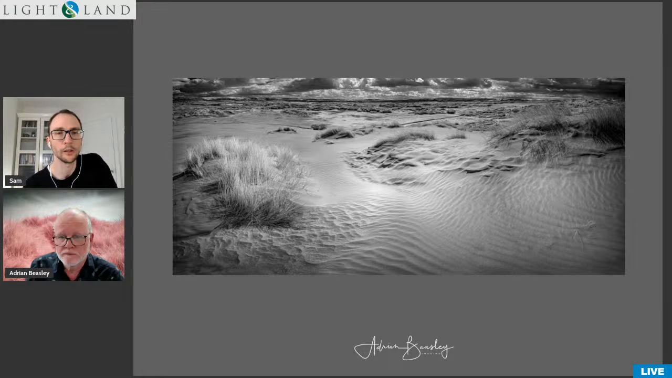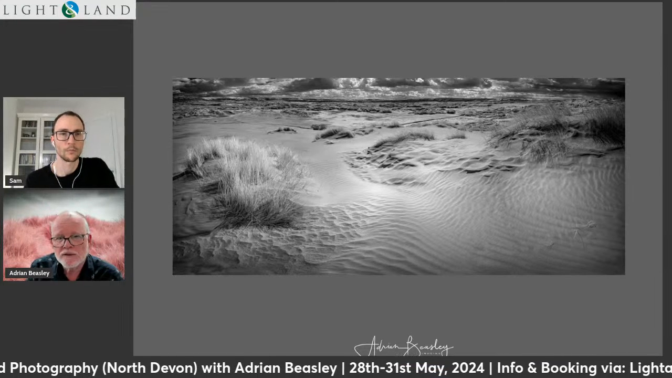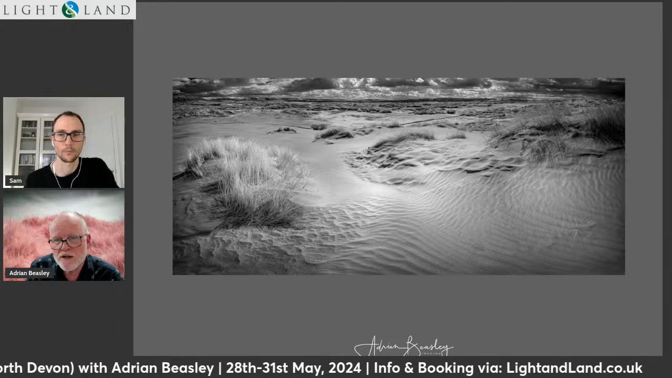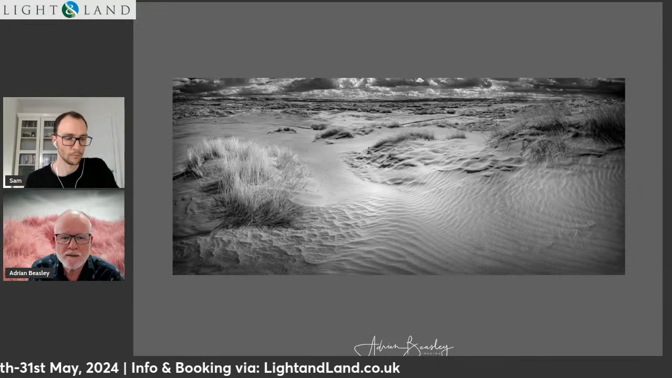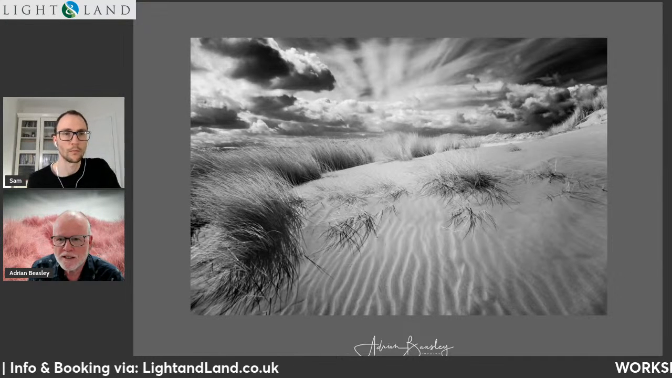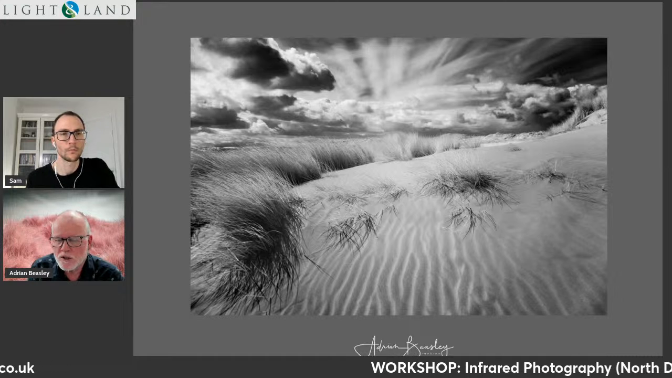So let's just touch a little bit on where we are here, Adrian, in the next couple of shots. Yeah, so this one is Braunton Burrows. This is not far from where we live here. It's a big dune system, and there's something rather magical, I think, about the dunes, about the grasses, and about the clouds. So the skies in infrared tend to be rendered much more boldly and with much more detail than perhaps you might normally get with a color image or with a conventional image.